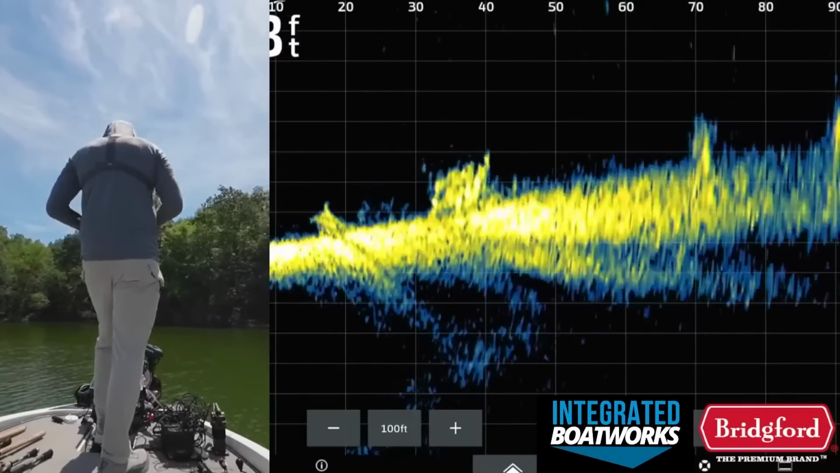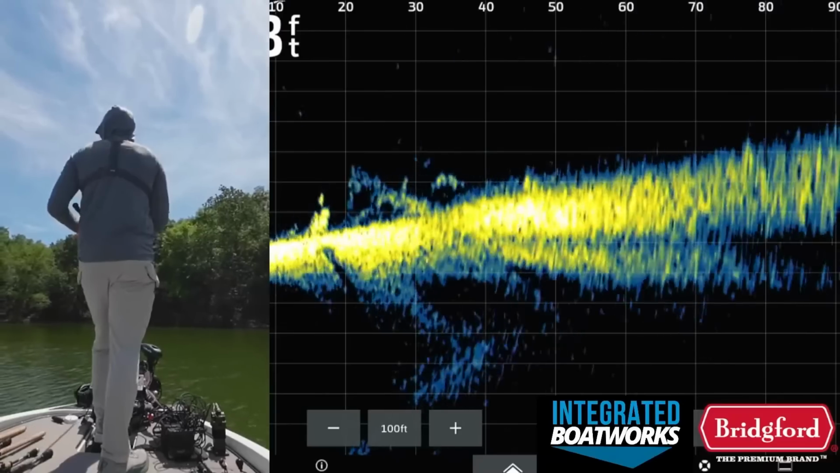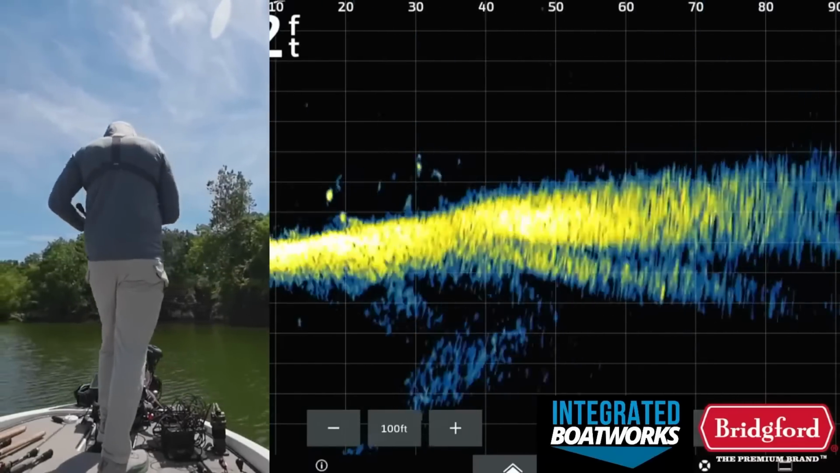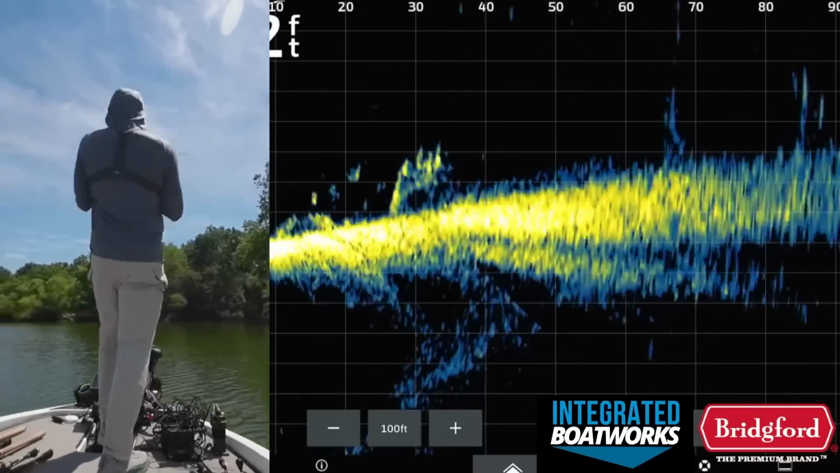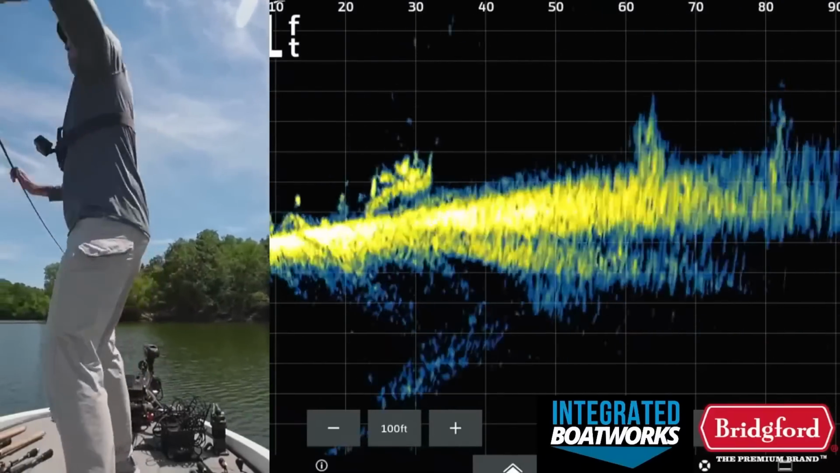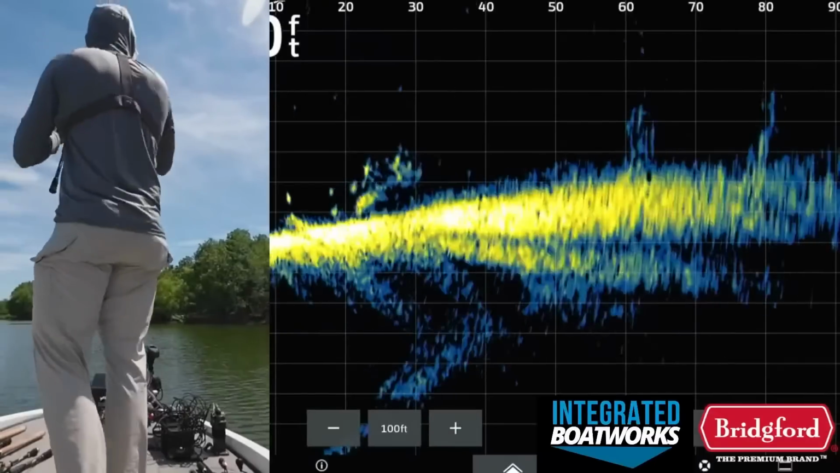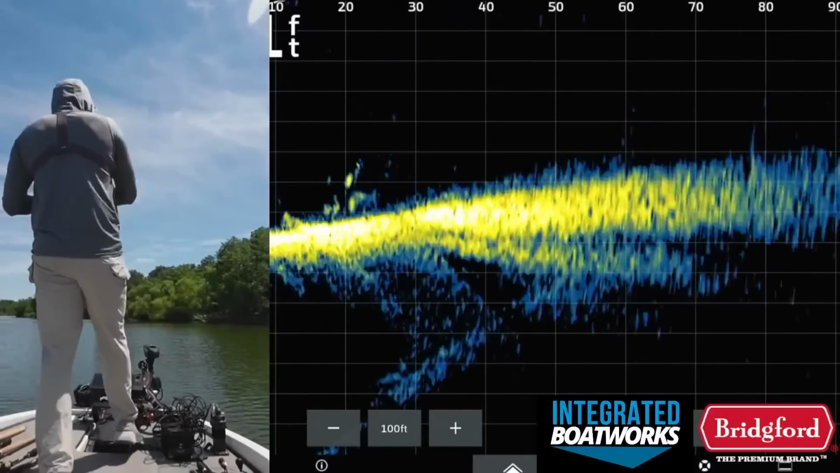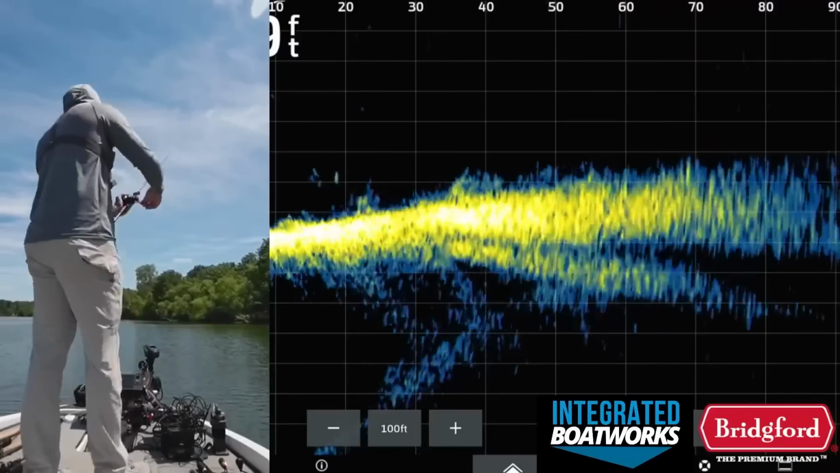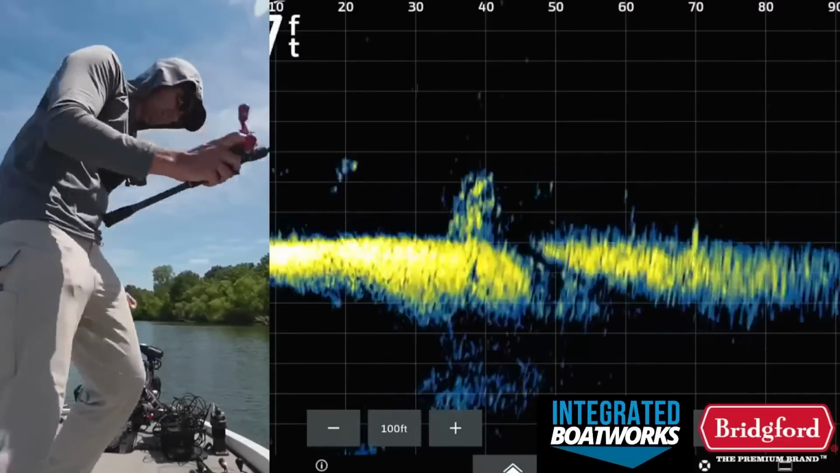And for those at home keeping score, you want to remember how many brush piles I'm actually fishing. So I'm not going to be fishing... Oh, dang it. I was reeling that in. I hit another brush pile. I guess there was another one in there. Let me retie that worm real quick while I talk.